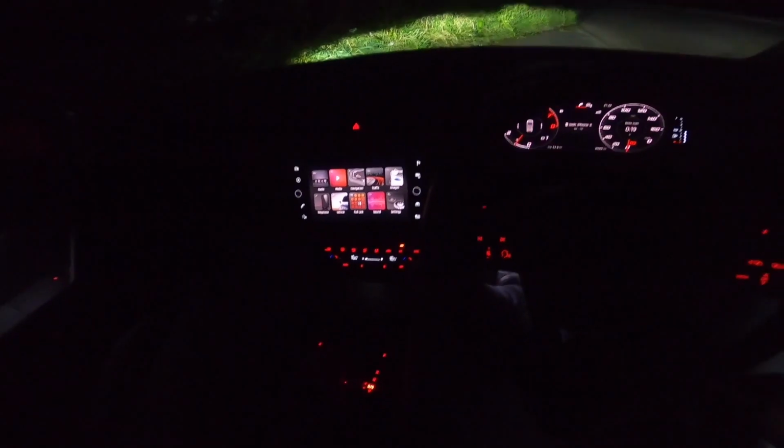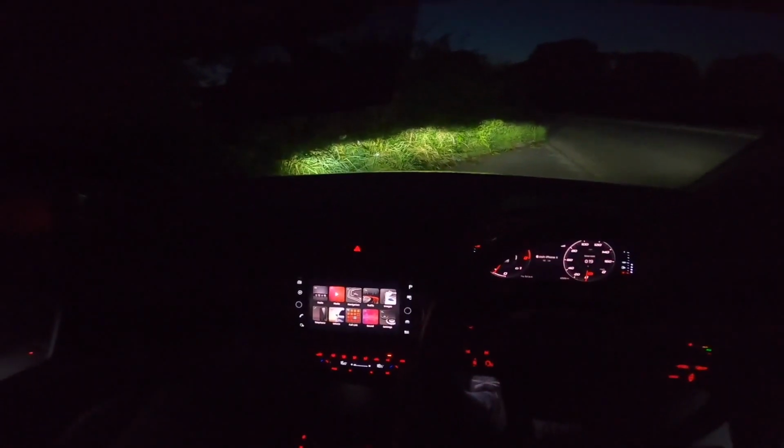This is an automatic as well, so put it in drive, handbrake down, and let's go find some nice roads.